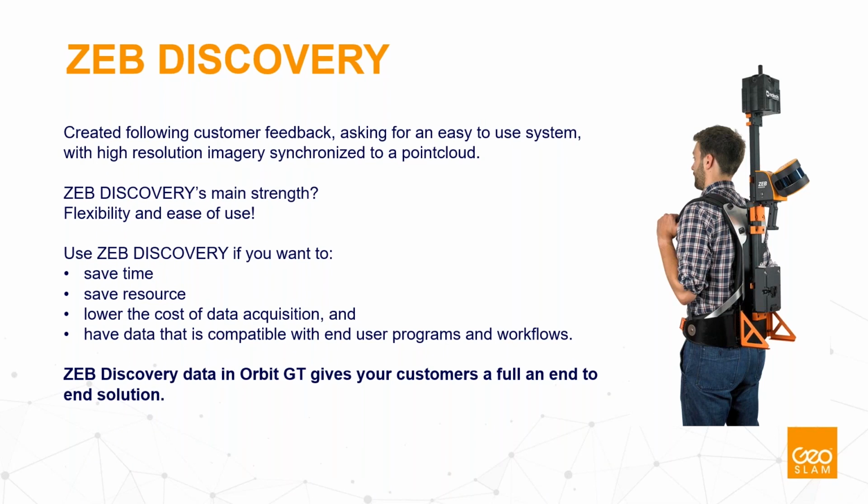So as a result, Discovery's main strength is flexibility and ease of use at a very affordable price when you compare it to other backpack solutions providing the same. We rely on SLAM technology, which allows us to have a system which is not too heavy, which doesn't have any expensive IMU sensors, but which is very simple to use in different environments.